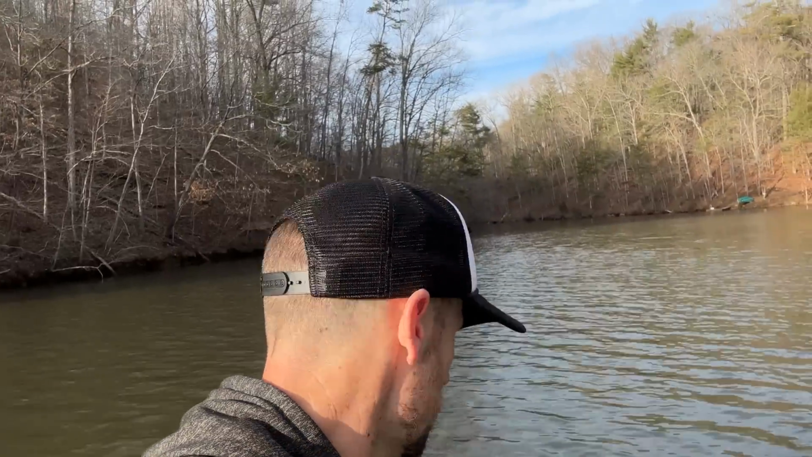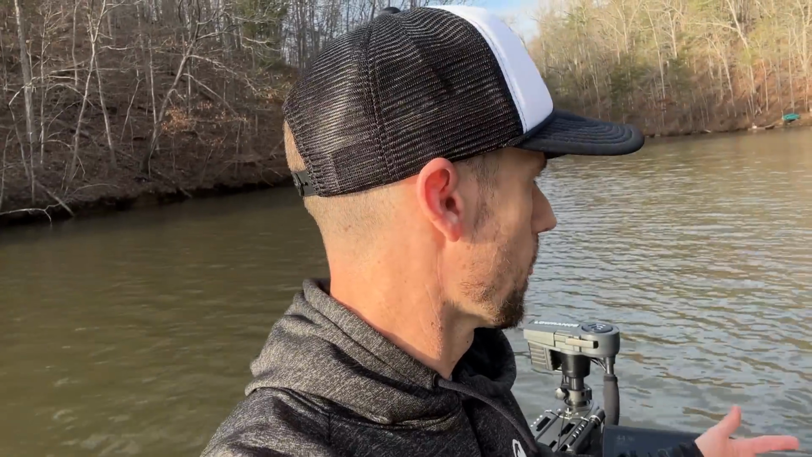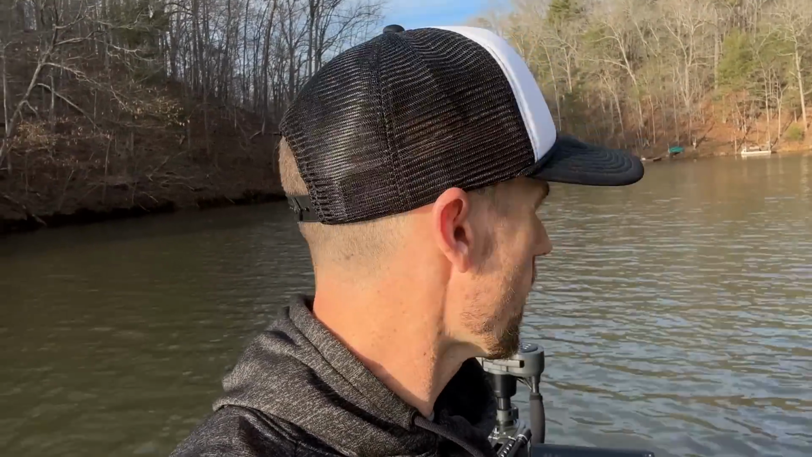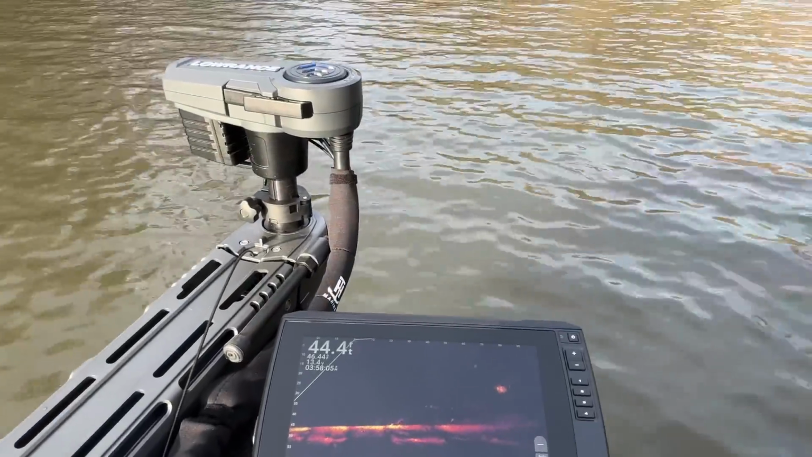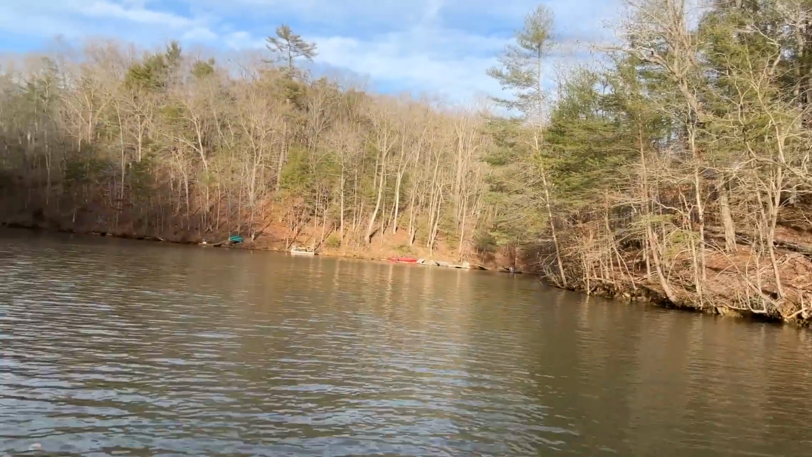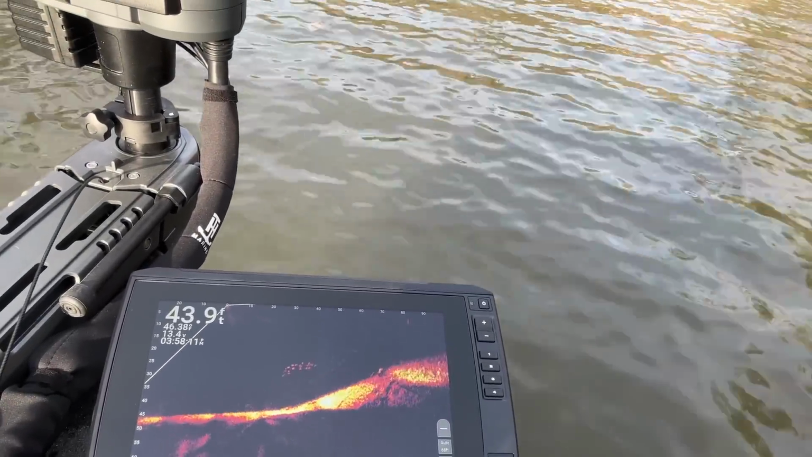I have gone in the backs of pockets, in these deep channels, especially in the wintertime, and found these big giant wads of fish. I'm talking a couple hundred fish. A lot of those are brim, giant schools of brim. They would be back in these pockets, like we're back in the mouth of this pocket here. They would be in the mouth of these pockets right here.